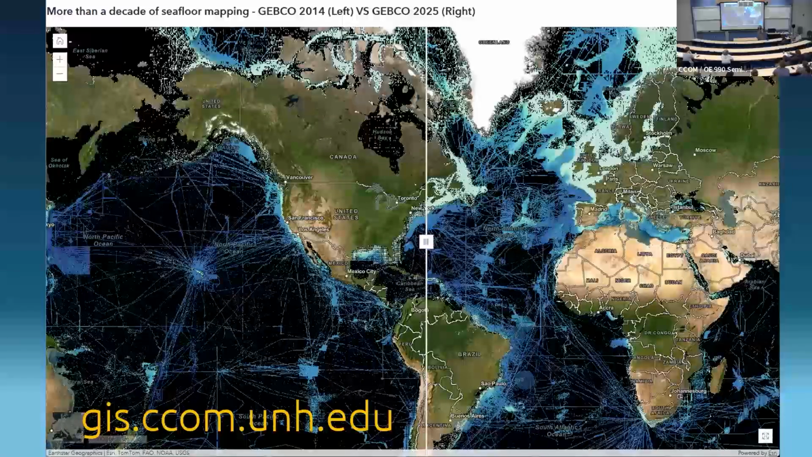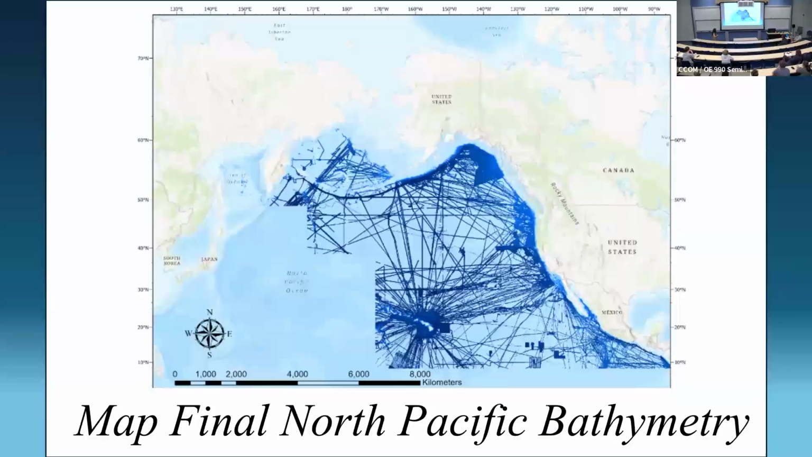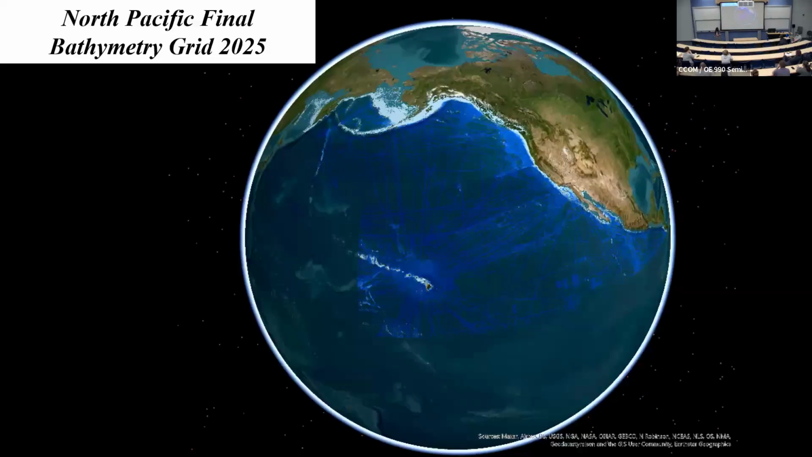So if you want to go and play with these maps pretty easily, I suggest you go to the GIS CCOM-UNH.edu site that Paul puts a lot of time and effort into uploading all these things, so people can interact with. You can use a little slider gizmo and see for yourself what's been mapped and unmapped. And this is what our region looks like in the most recent compilation. So this is what we then send to the global center, and it gets merged with all the other regional data centers together. This is our direct measurement layer.